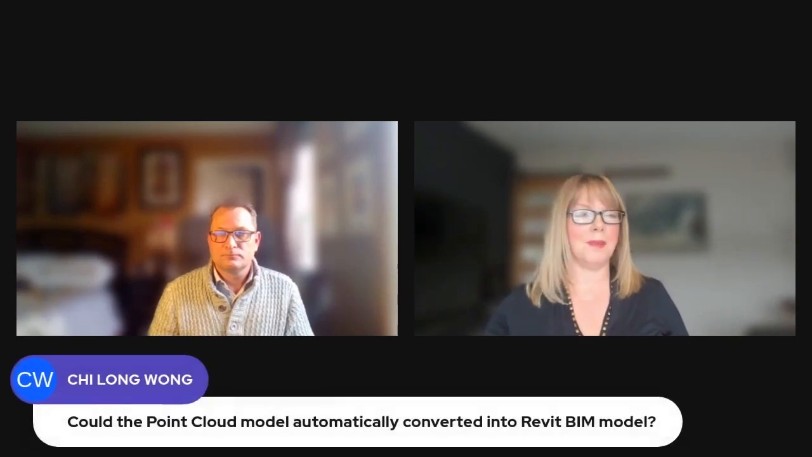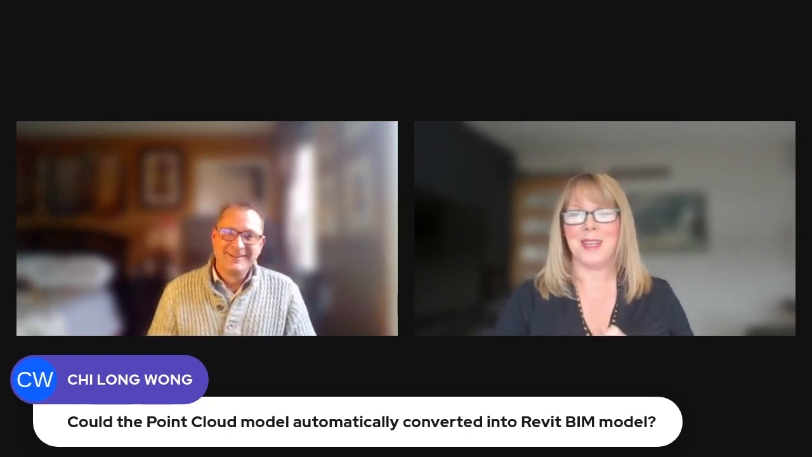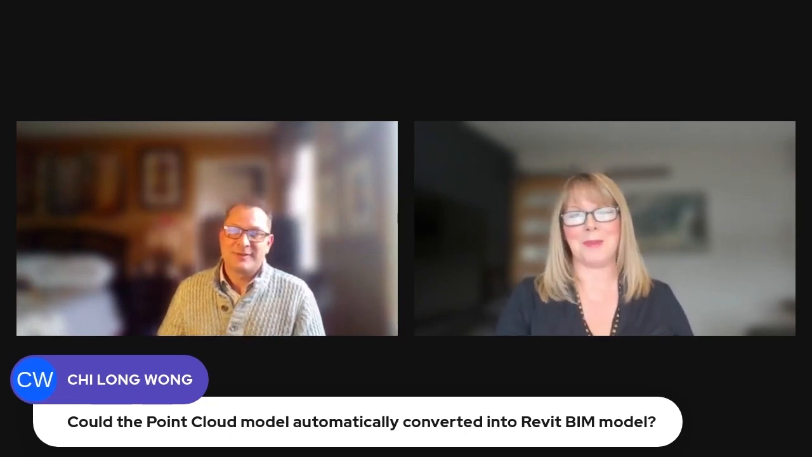Next question, could the point cloud model automatically be converted into a Revit BIM model? That's a loaded question, because I think everyone's looking for an easy button. That we take the point cloud, we open up Revit and hit that little magic button, and we automatically have an auto extract. I'm going to let you answer, Simon, because you use the tool, but as a sales rep, it's taking everything in me not to answer that question.